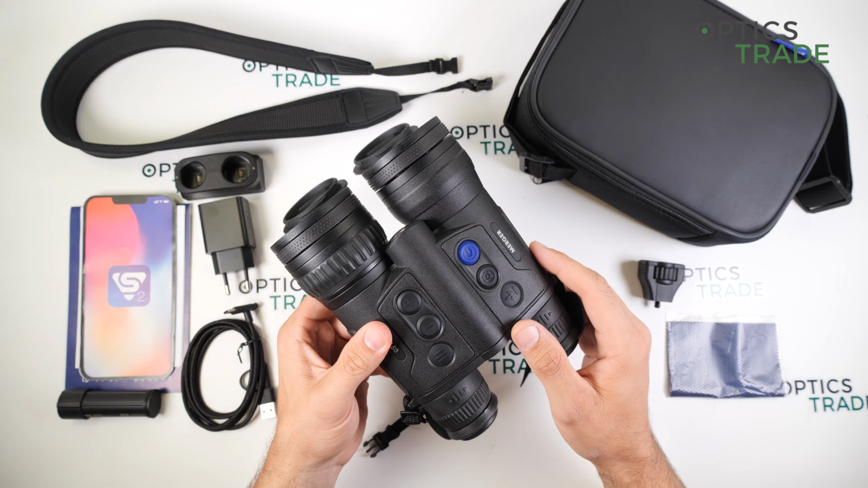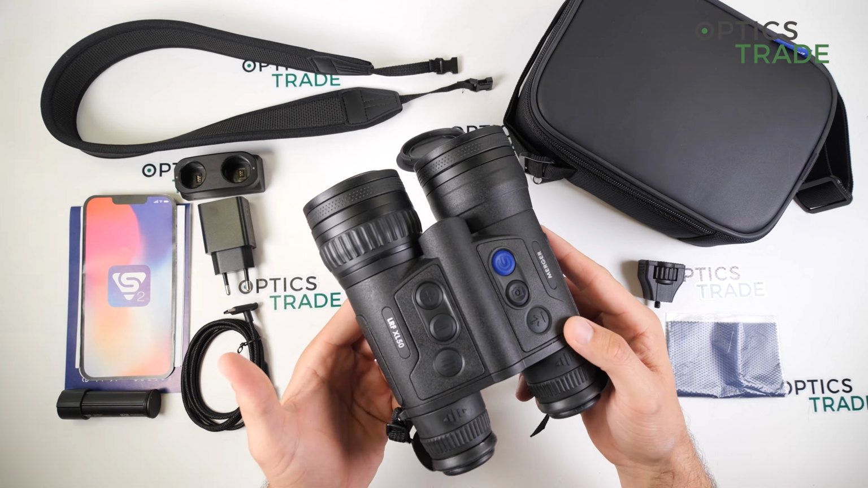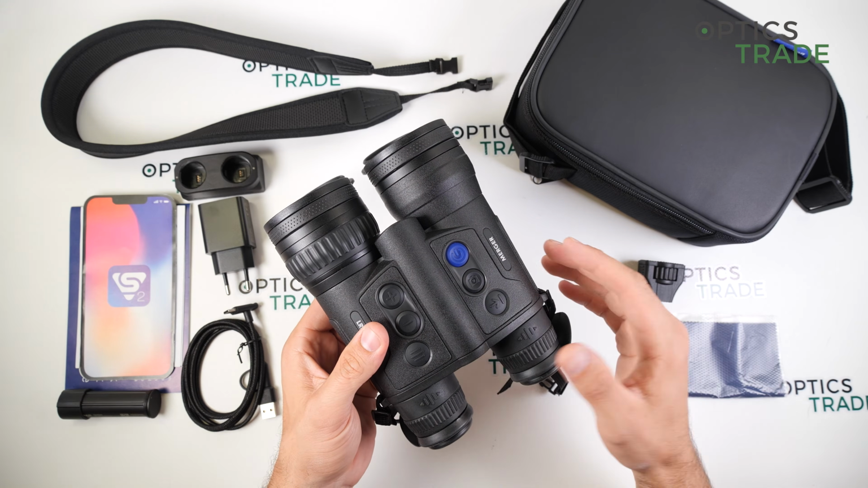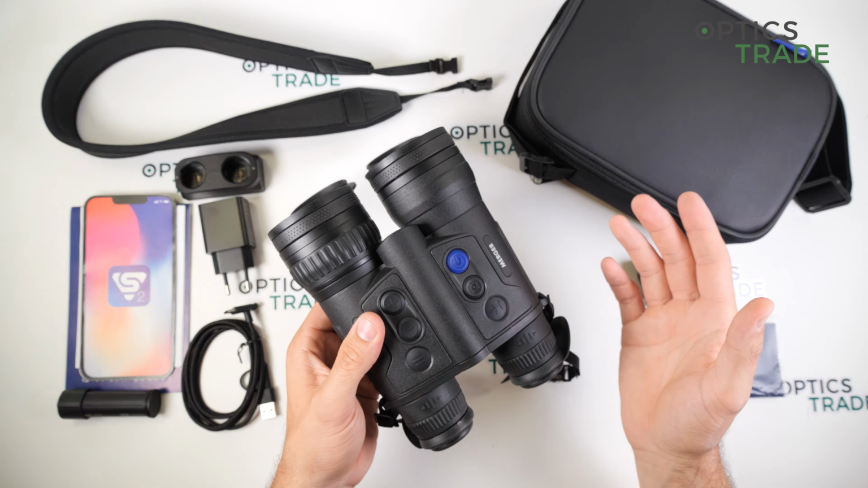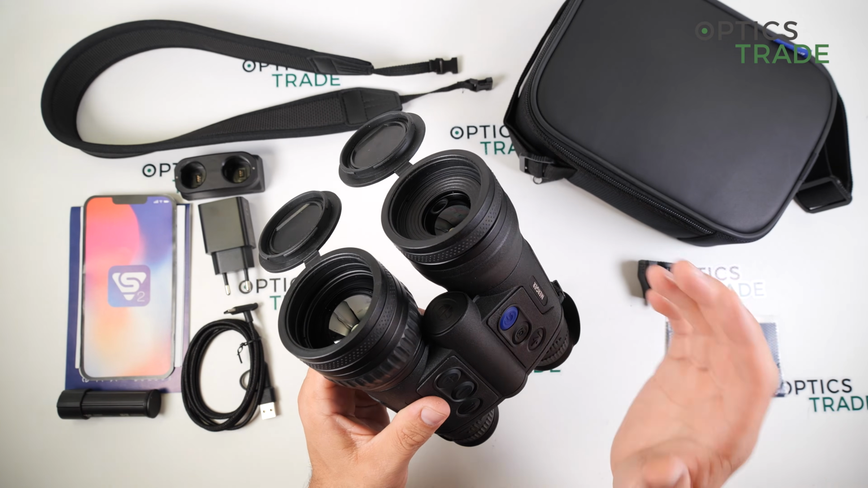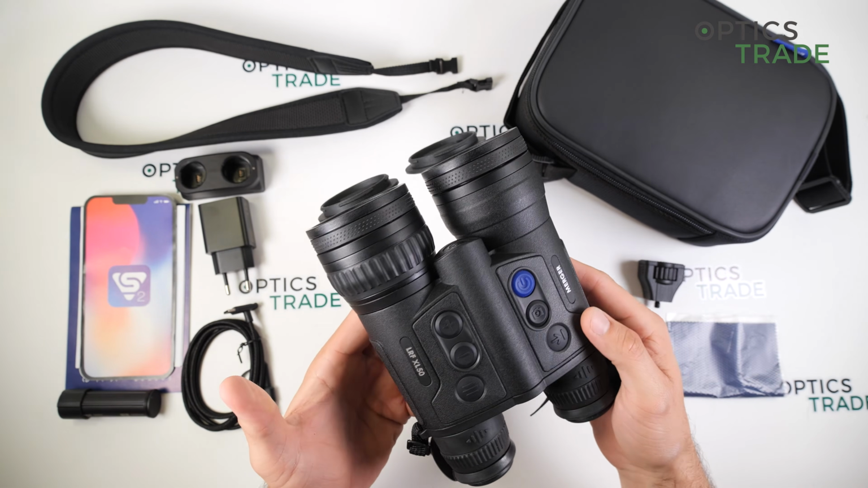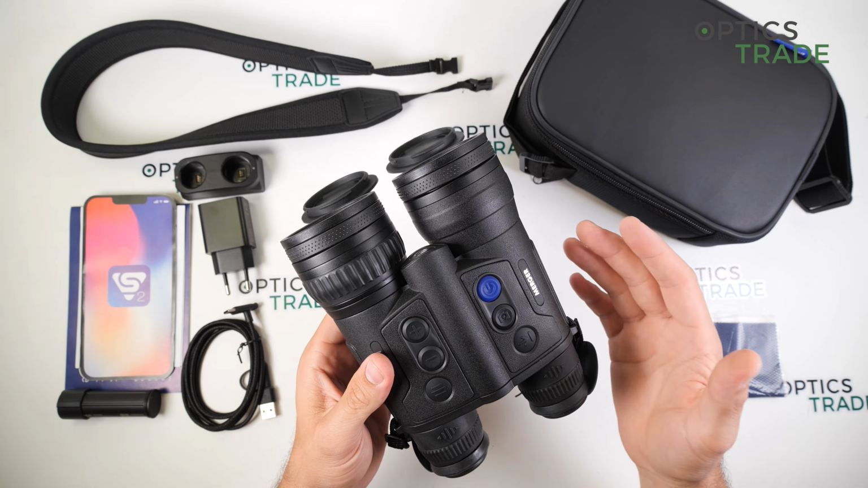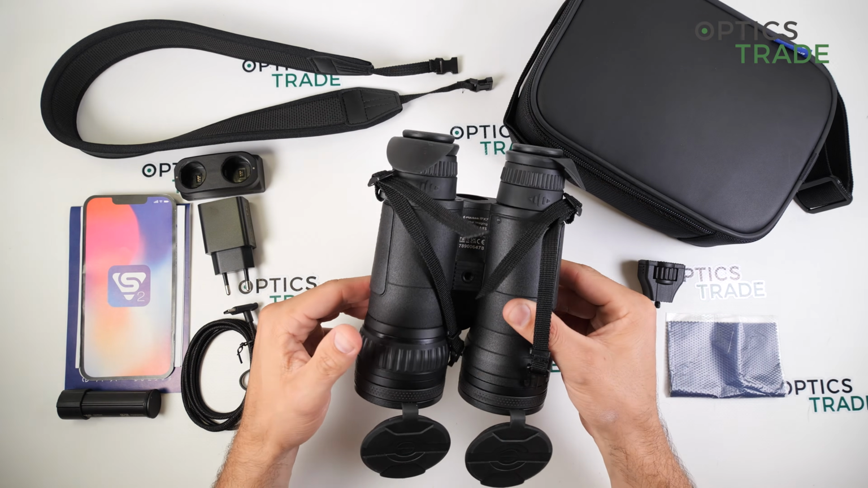Then the entire build quality and design, as I said, it's really great. It has an IPX7 rating, so it is completely waterproof up to 1 meter of depth for 30 minutes. And I really like that you have an integrated laser rangefinder, so you immediately see the distance to your target also during the night.